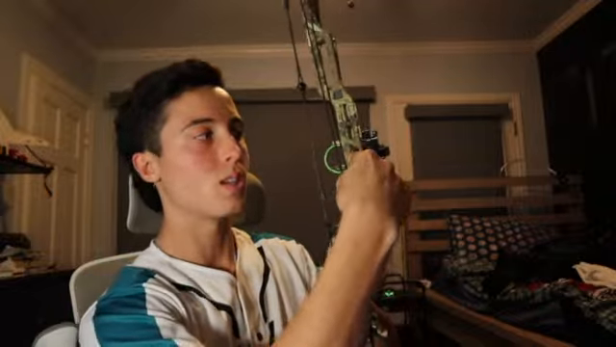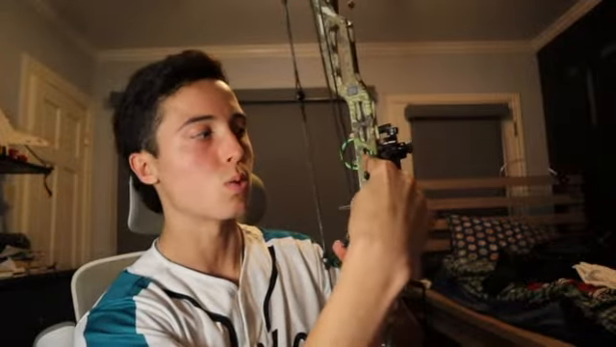The sight is just your regular 5-pin sight, which I don't know if that one's considered the bridge lock. It's not the bridge lock for sure, because the bridge lock is in here, which is one of the interesting things about Matthews, is they've started the bridge lock where it actually goes through the bow. Usually it'll be like that if you get the bridge lock.